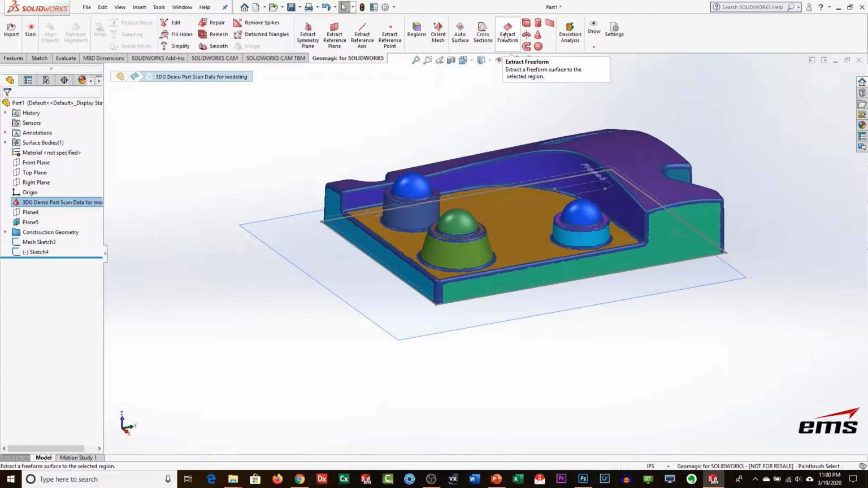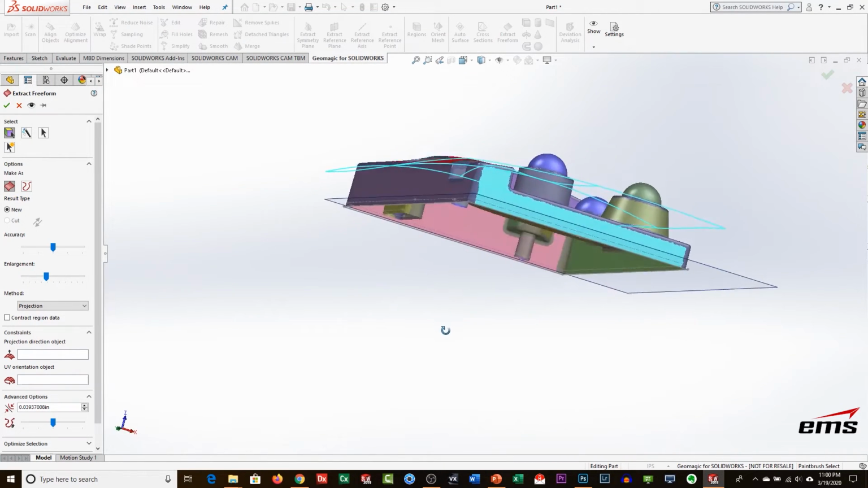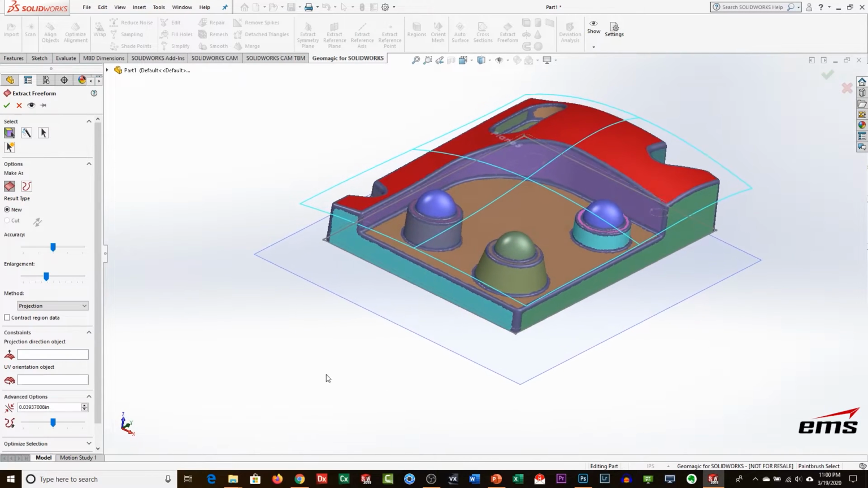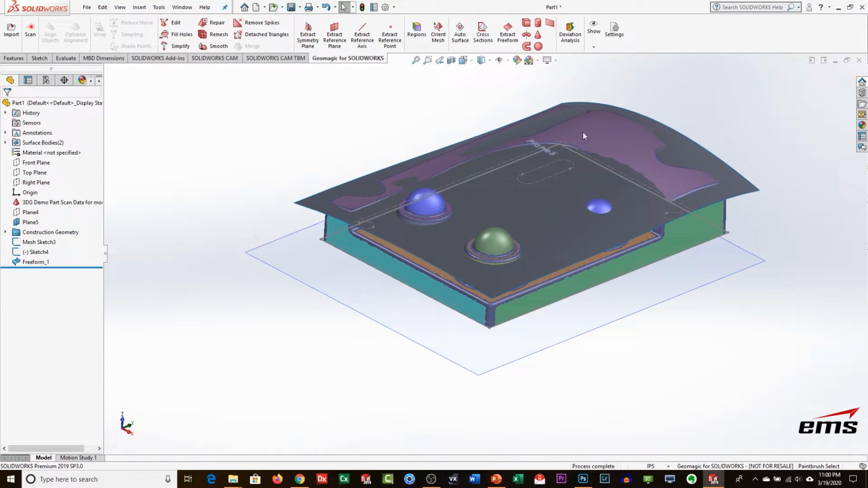So we've got a tool here called Extract Freeform, and same type of thing. We're going to pick the region group, and it's going to fit a surface. It's automatically going to extend it, and we can control how accurate it is, how far out we want to go, and basically build a surface skin. And you can see that there.